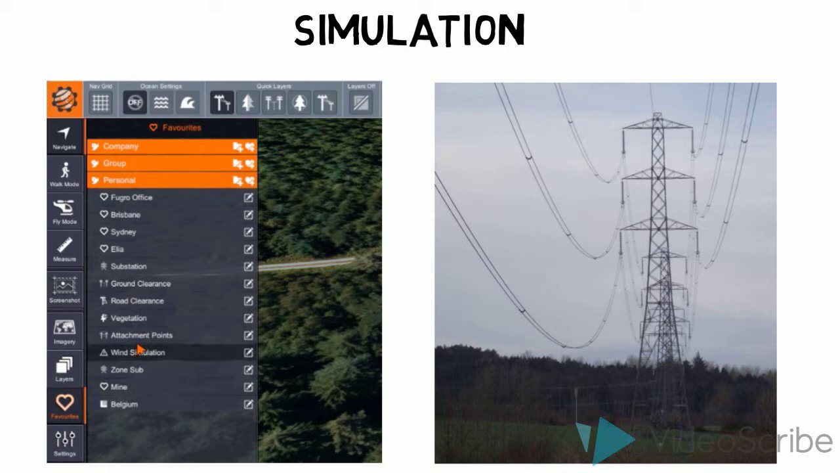ROMES allows situations such as this to be simulated, along with the likes of severe weather, where the impact of, for example, high winds on a circuit, like this, can be measured and allow for potential faults to be mitigated.